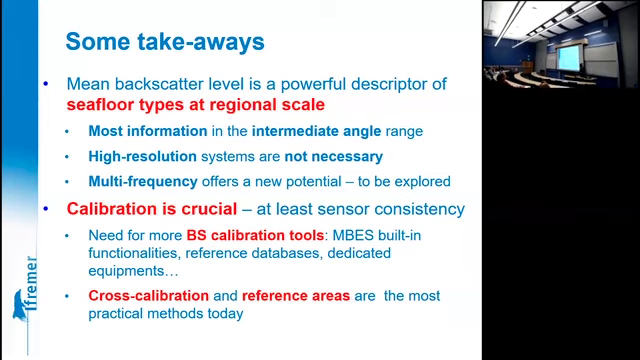Calibration is fundamental, or at least ensure the consistency between the data. So the community needs more calibration tools and more results.